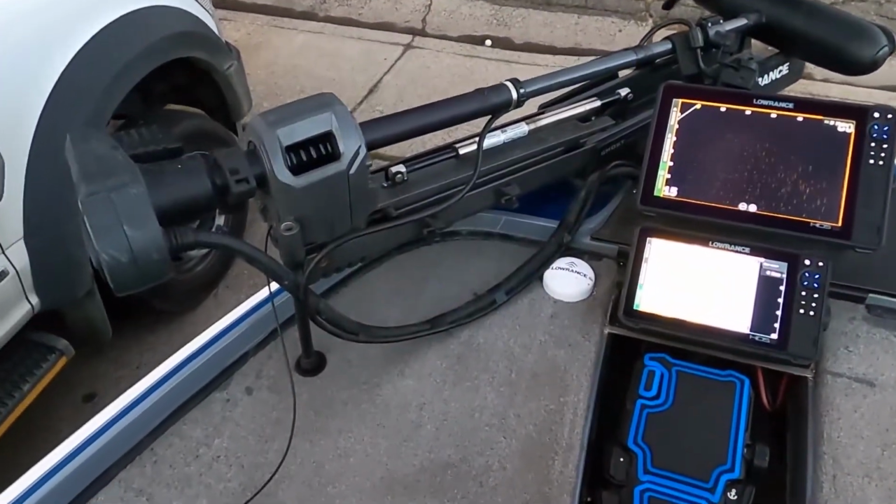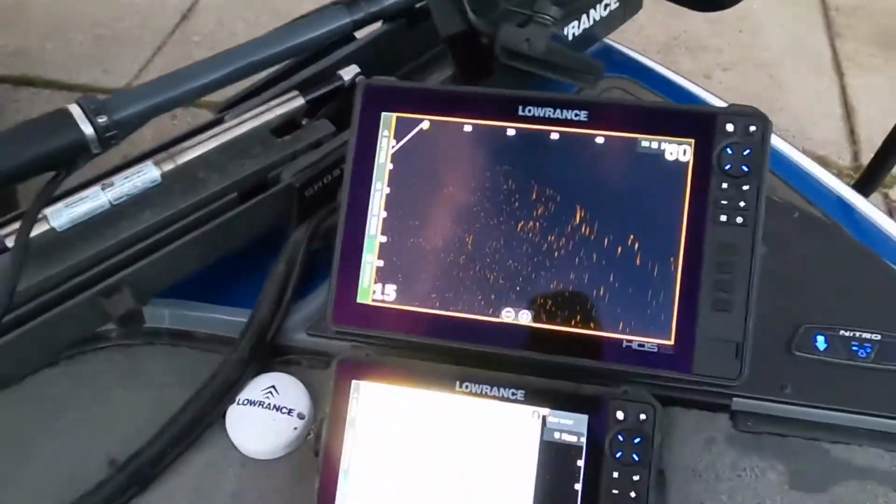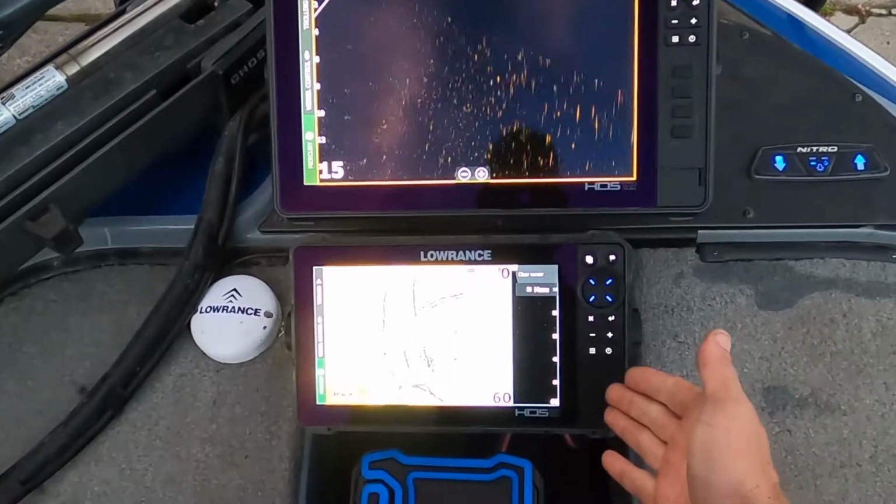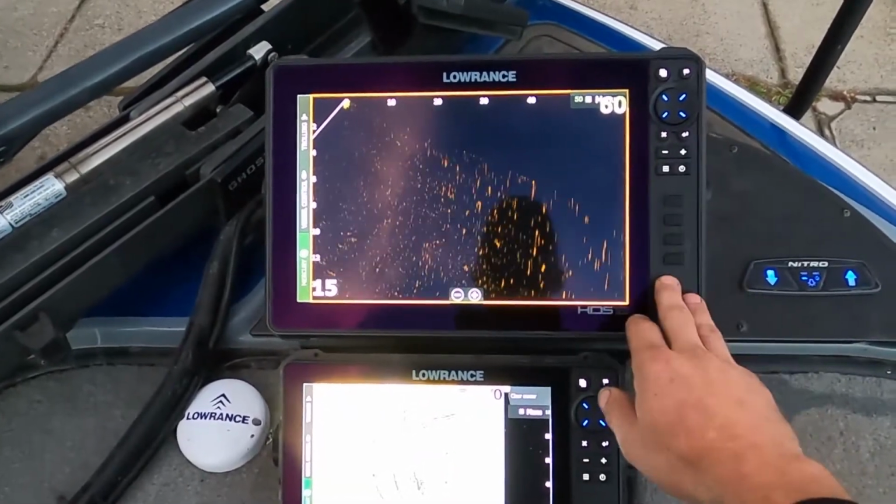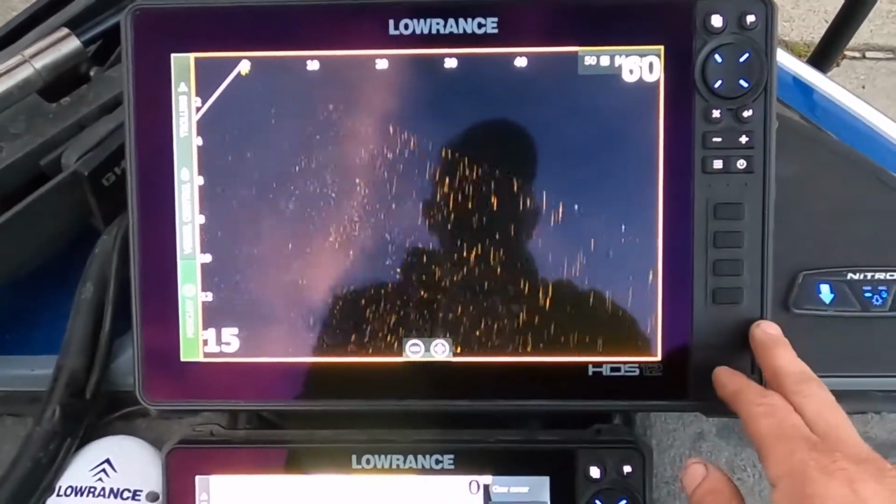All right, so up front you can see I have the Lowrance Ghost with the 3-in-1, so that I can do that new 360, which I am not quite sure if it's worth it or not. I got a 12-inch on top, 9-inch on the bottom. Sole purpose of the 12-inch is to run forward scan, whether it is forward, down, or scout mode.